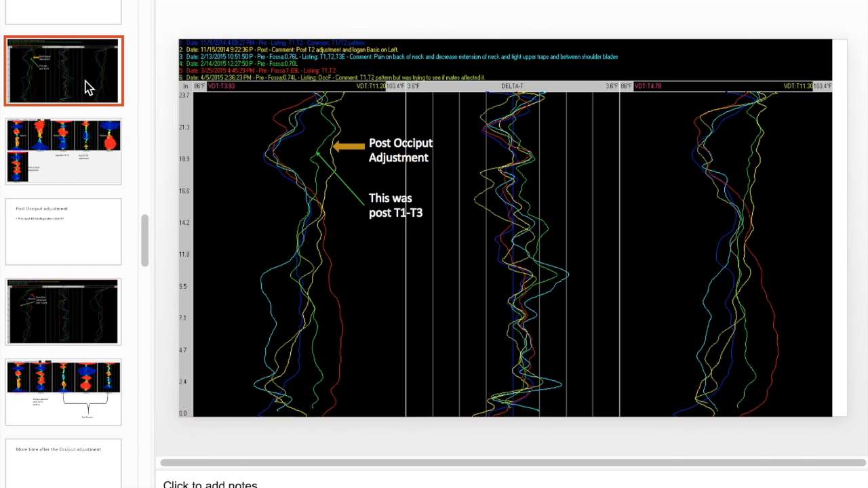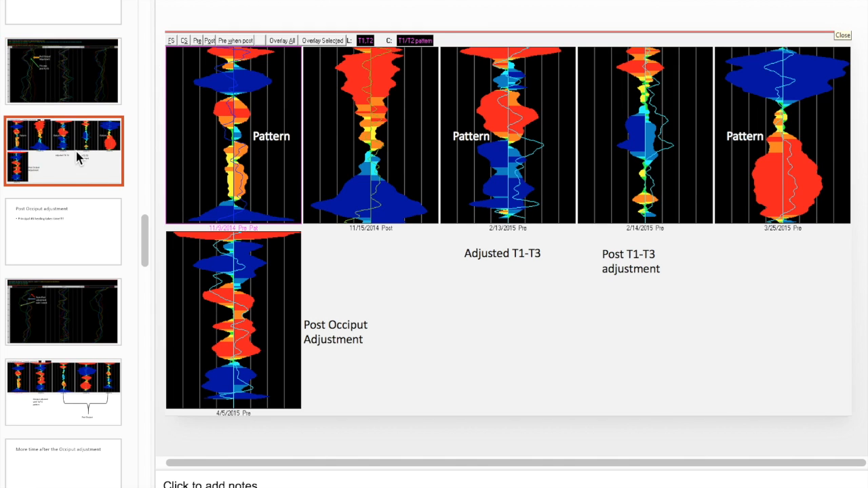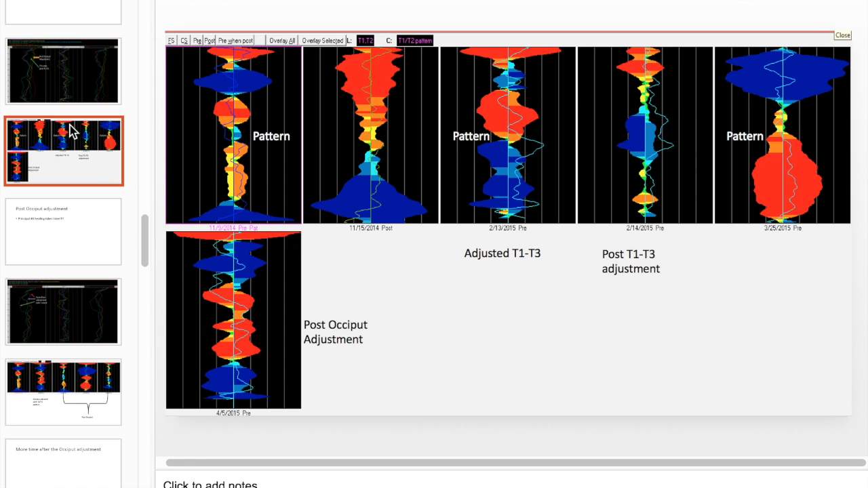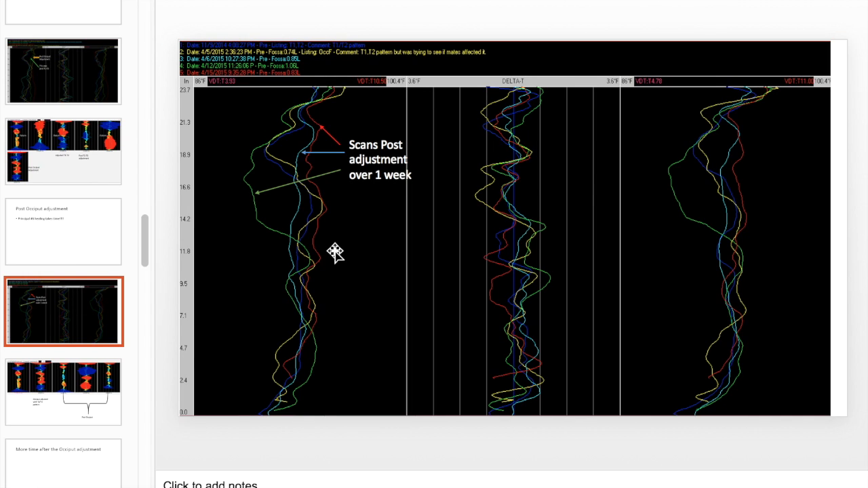Yeah, so I adjusted the occiput on 3/25. So that was this date. So this is the post occiput adjustment. Okay. So 3/25.